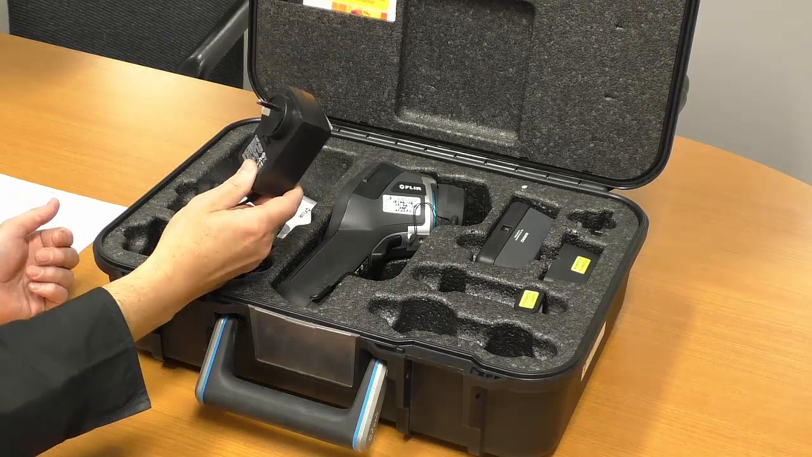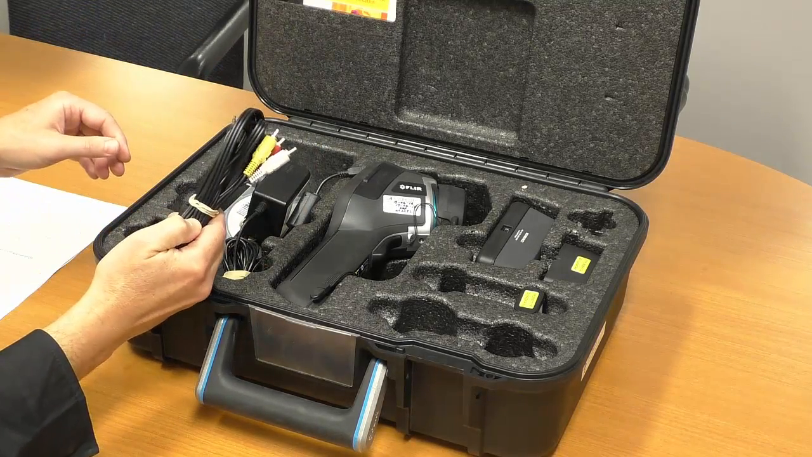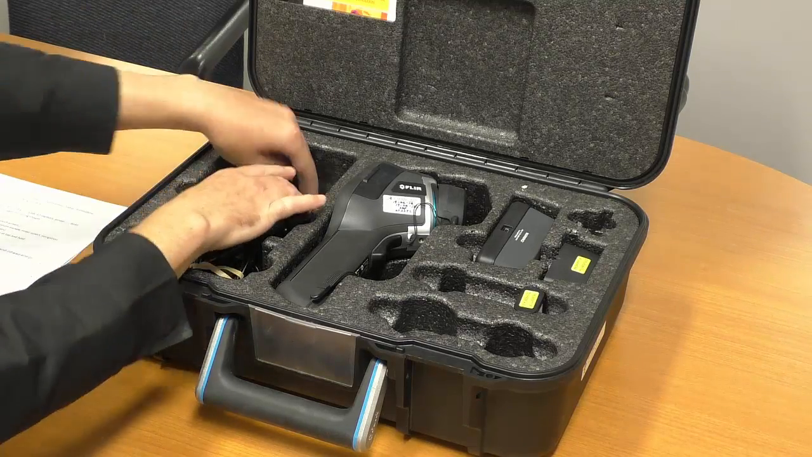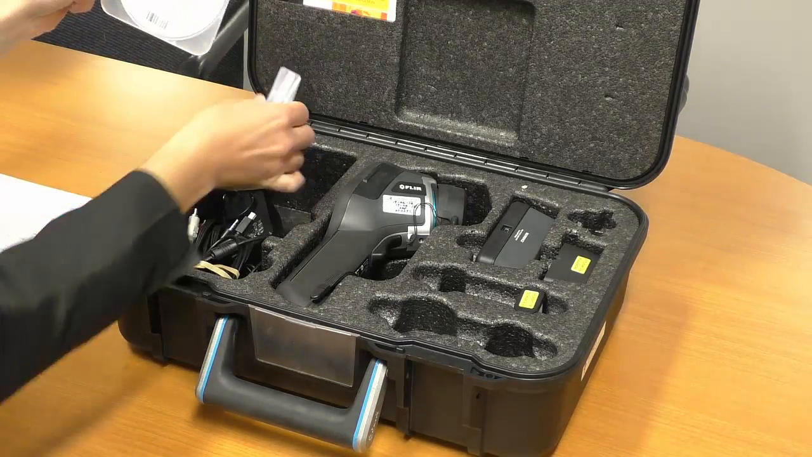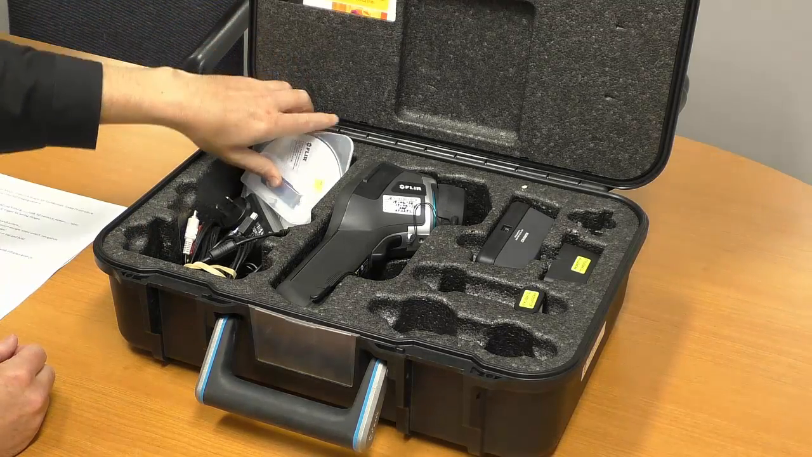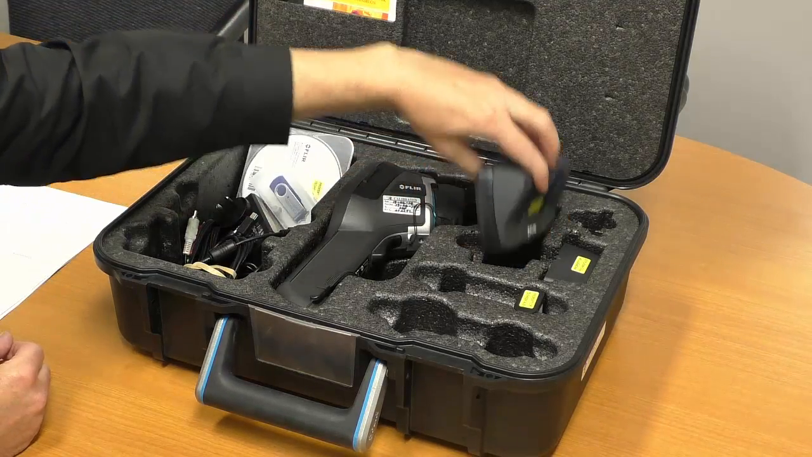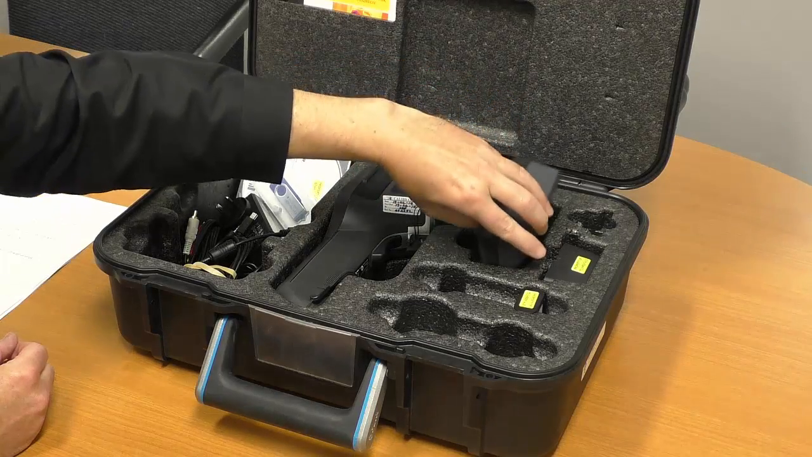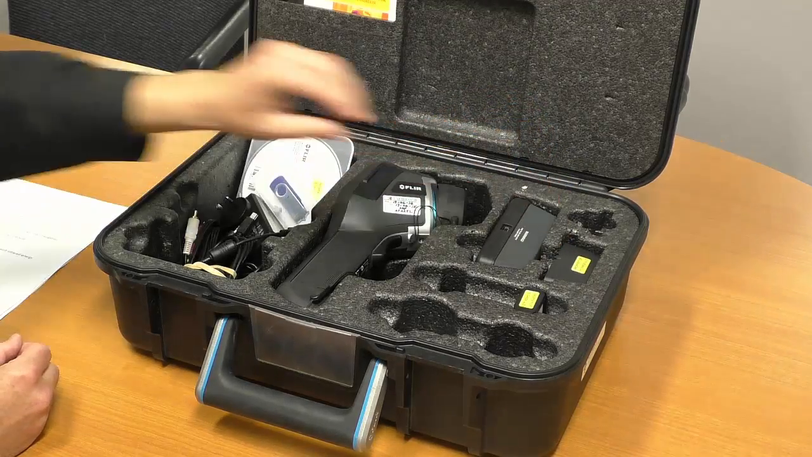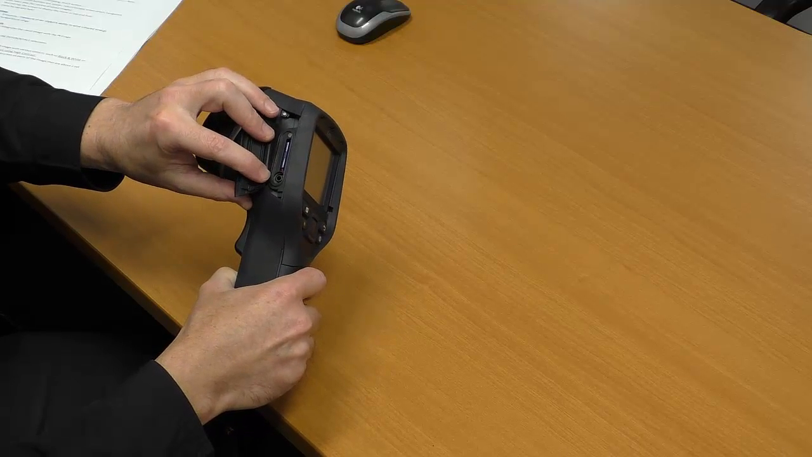Inside we have a power supply for battery charging, a RCA composite video out lead, a USB lead for connecting to the computer, user documentation, software called Flir Tools, and a getting started guide. We also have, of course, the camera, a dual bay battery charger, two batteries, one's installed in the camera, and a sun visor. On the outside of the E60 we have a SD memory card slot, a video out port.